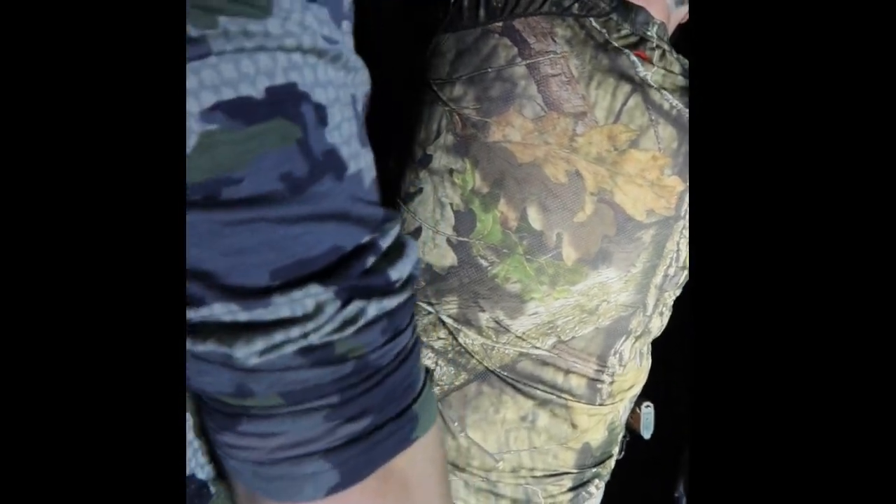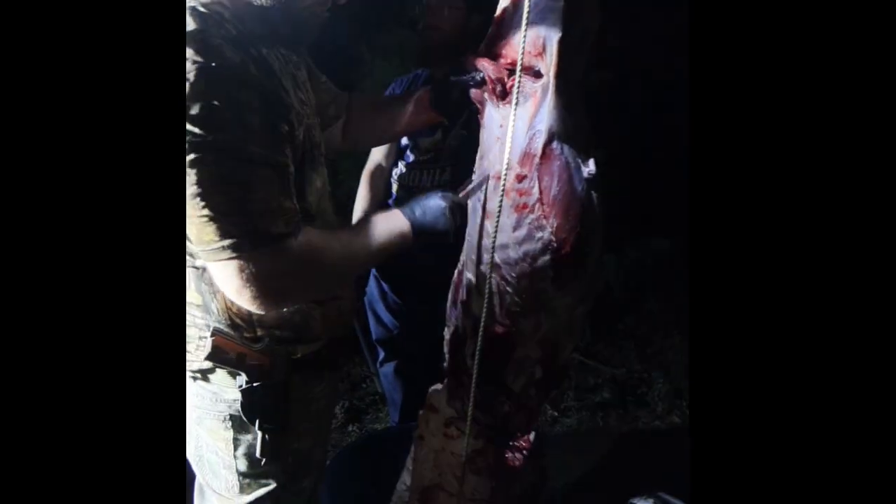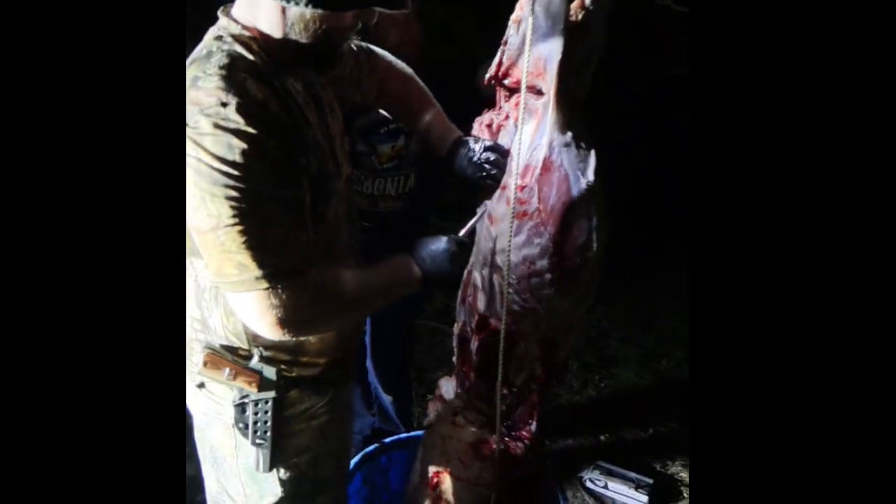I'll tell you a good way to cook them, from my wife's grandfather. Cut the backstrap, take a plate or something and flatten it, beat it up, and then put cream cheese and jalapeno in it, like they do with dove. Boy, it was good. That's about the only way I like to eat it.